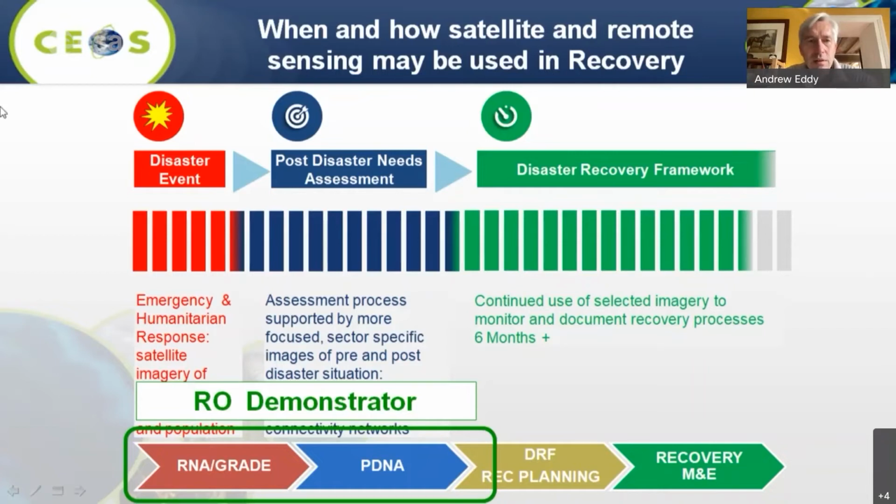And so CEOS, under the leadership of the French Space Agency and the World Bank, set up a project in order to allow the following of up to 6 major events over the course of the next 3 years, to be able to look at how satellite imagery can extract information that's useful to the recovery process.